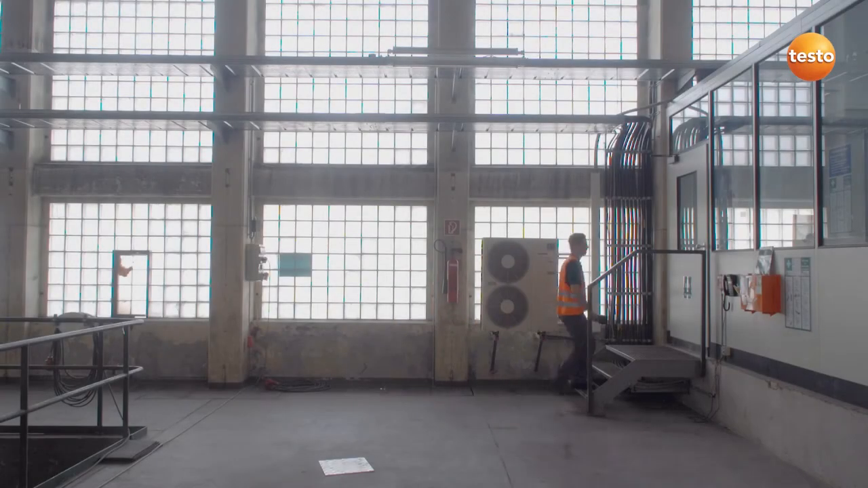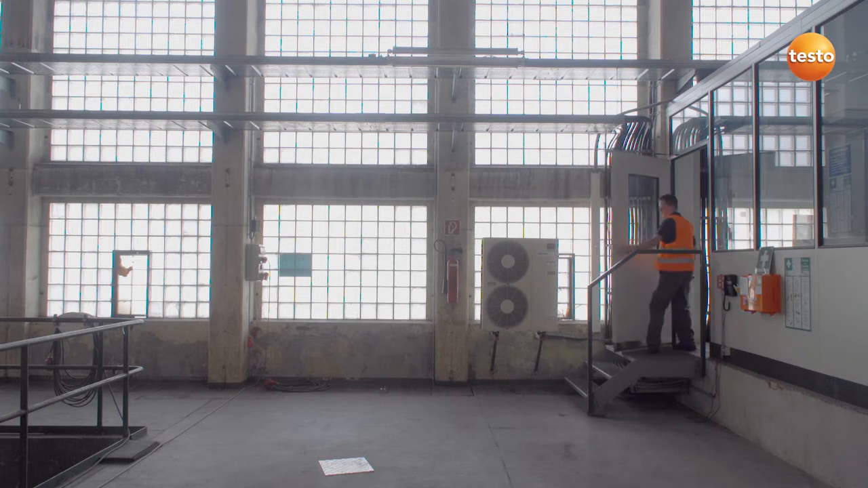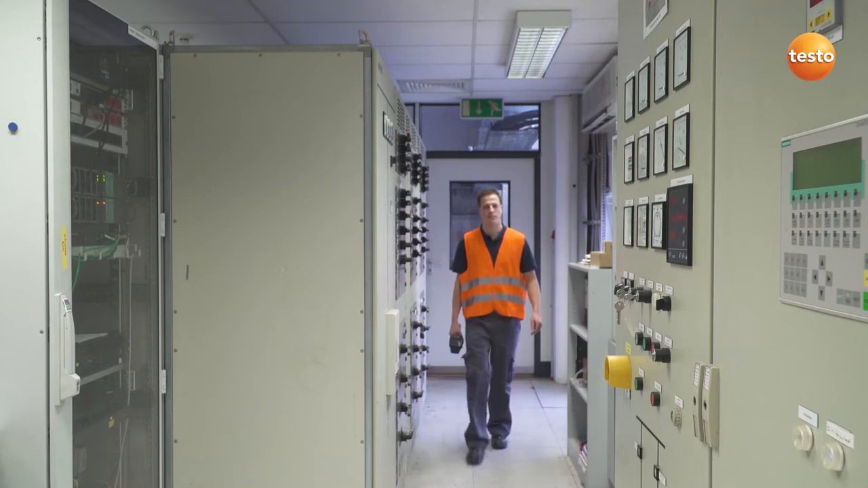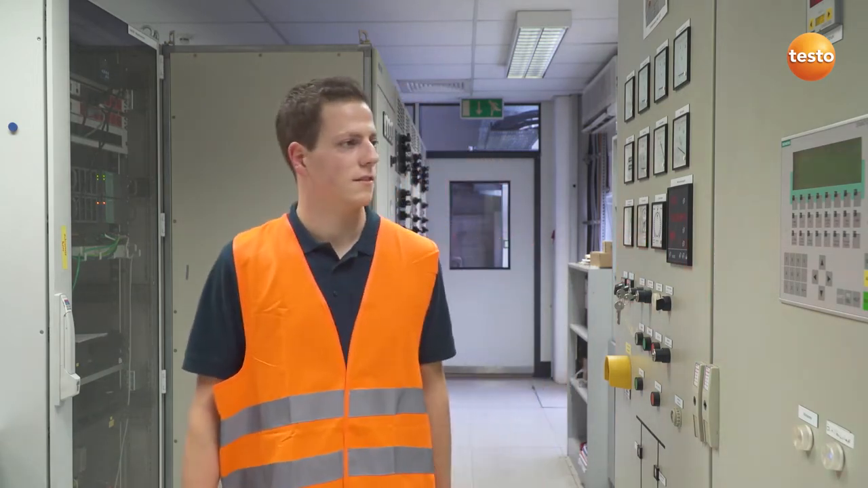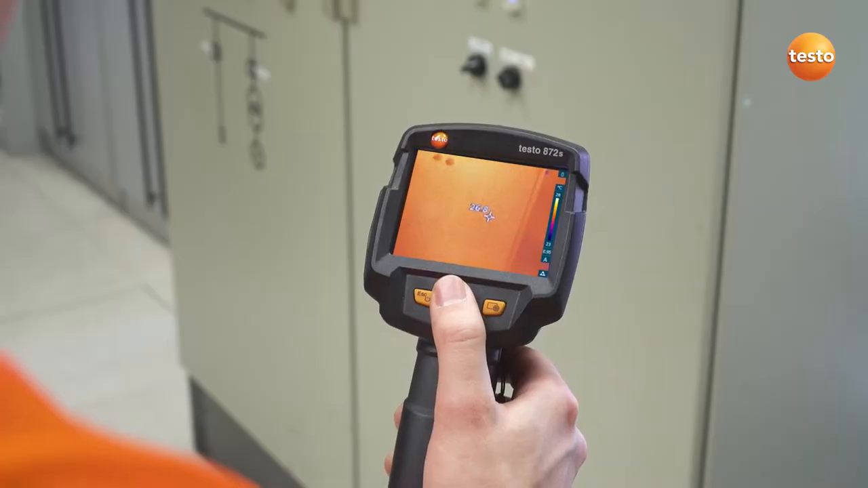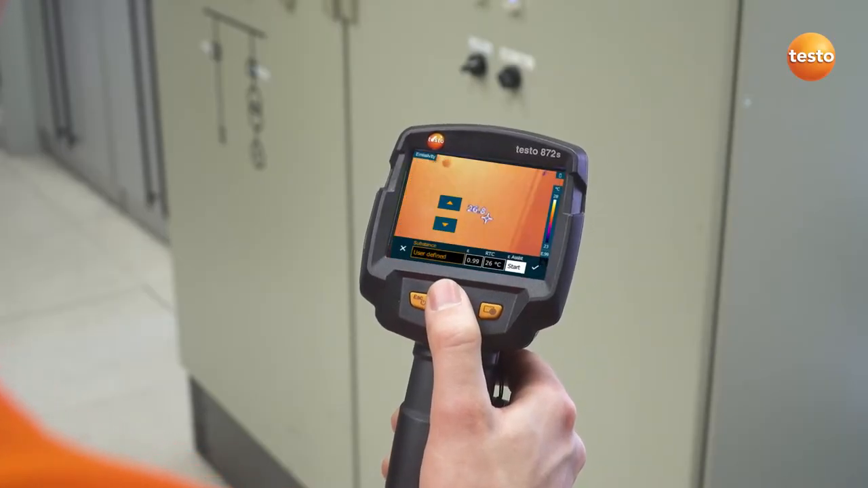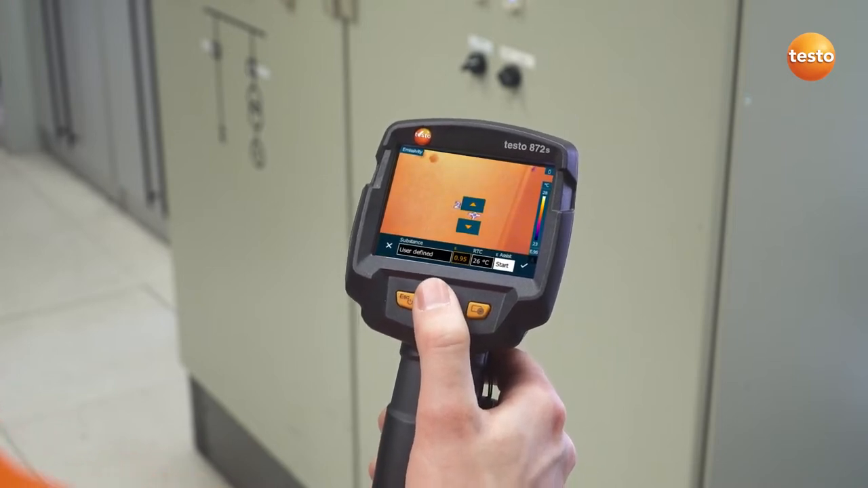How to work with thermal imagers in electrical maintenance. We're starting the inspection with switching cabinets in this room. In addition to the ambient temperature and scale, we first have to set the emissivity of the measurement object. In this case, an emissivity of 0.95 is recommended.